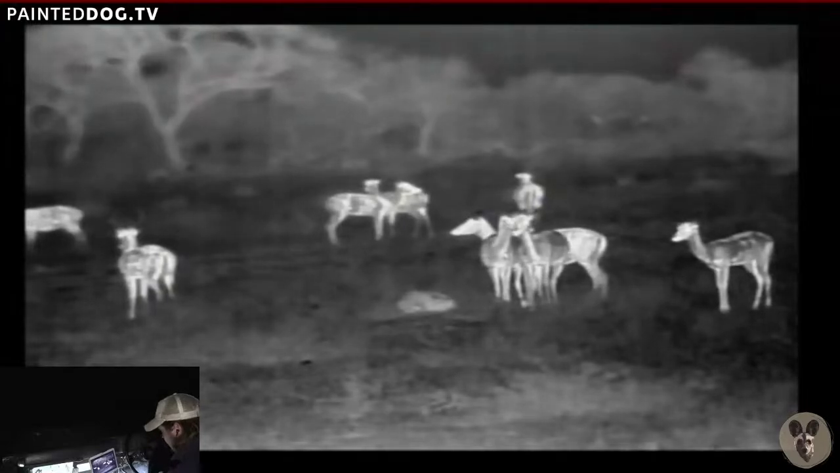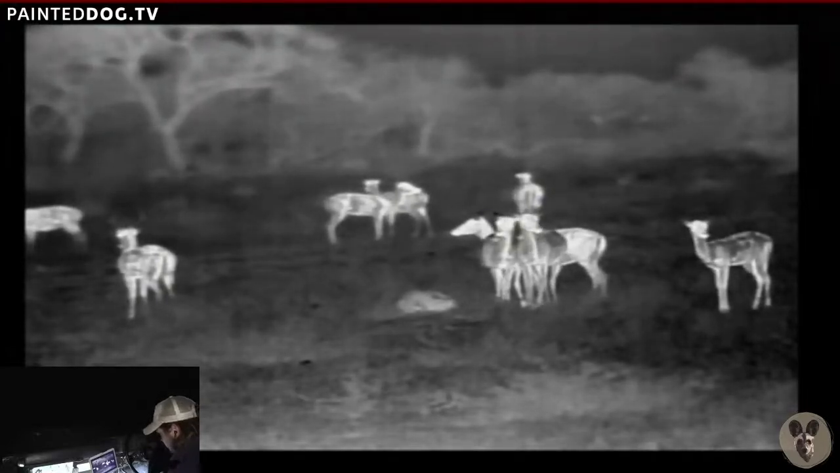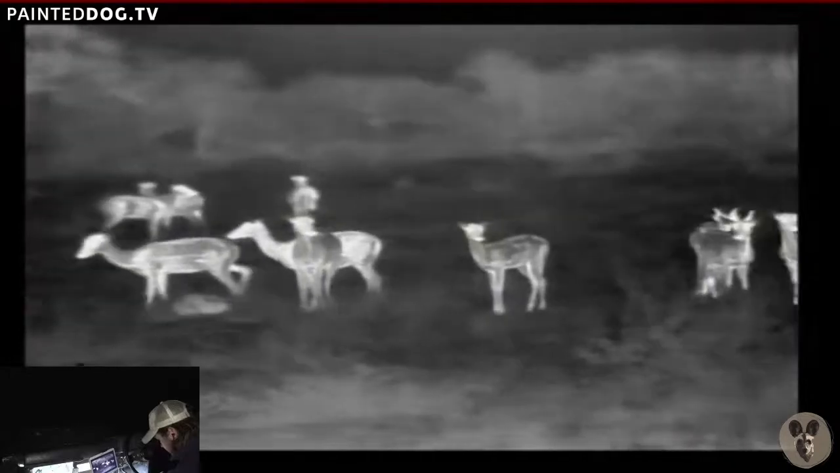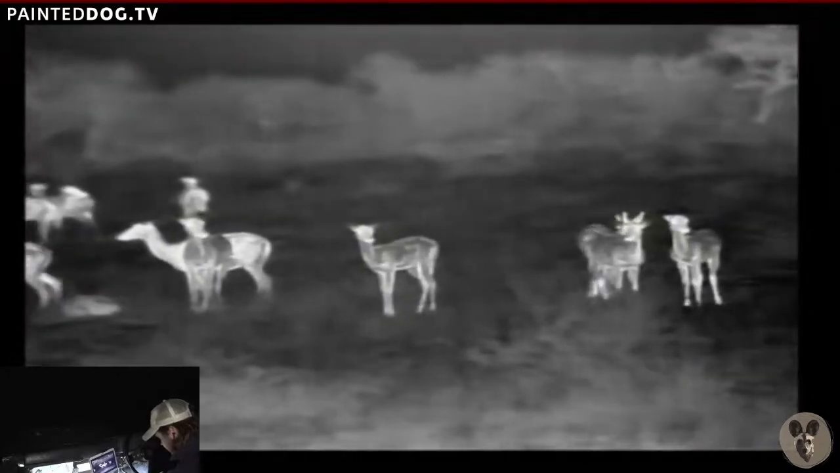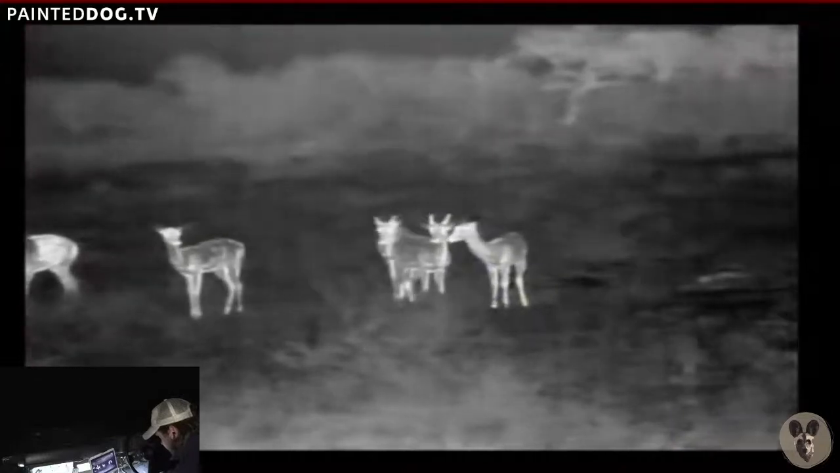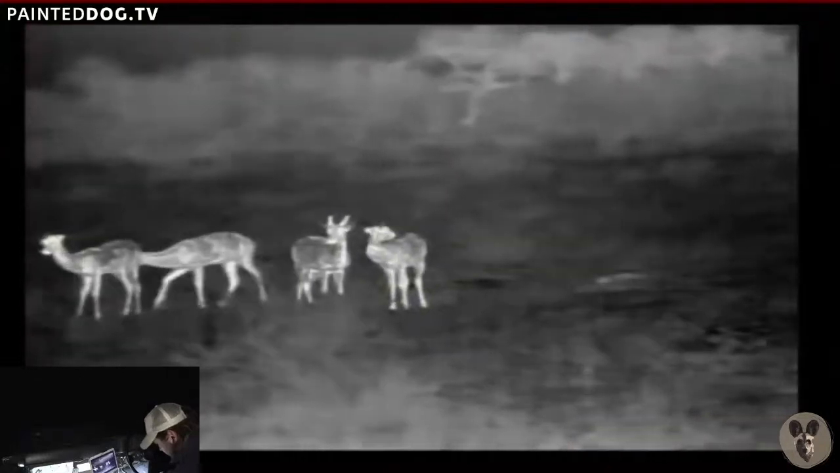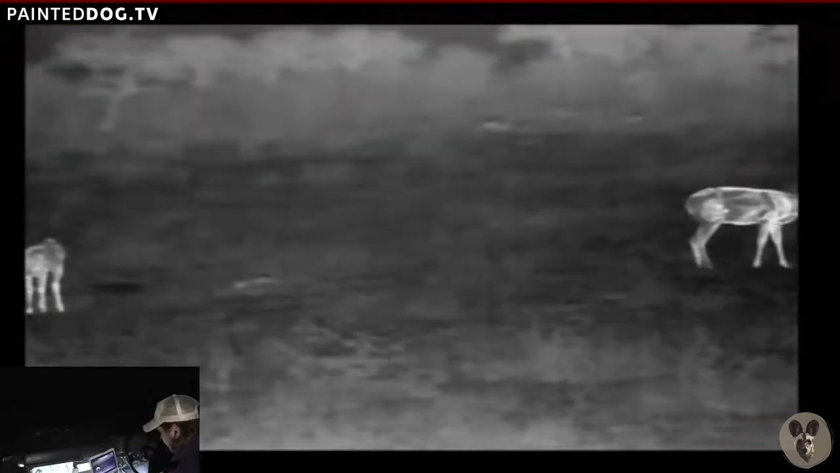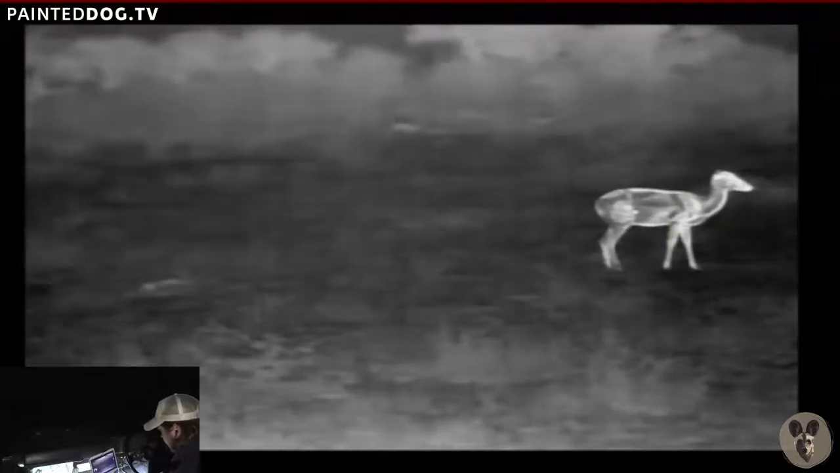Oh, got a fright. Just checking if there's not a smaller critter in the grass. We do have a pair of black-backed jackal that likes to hang around here.